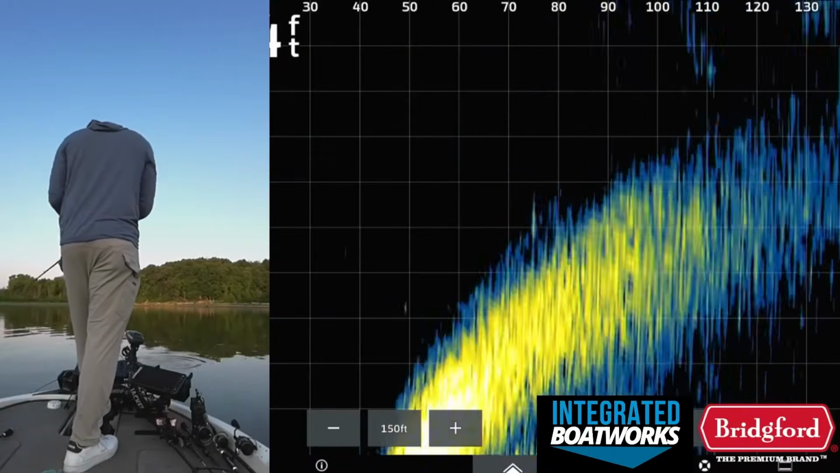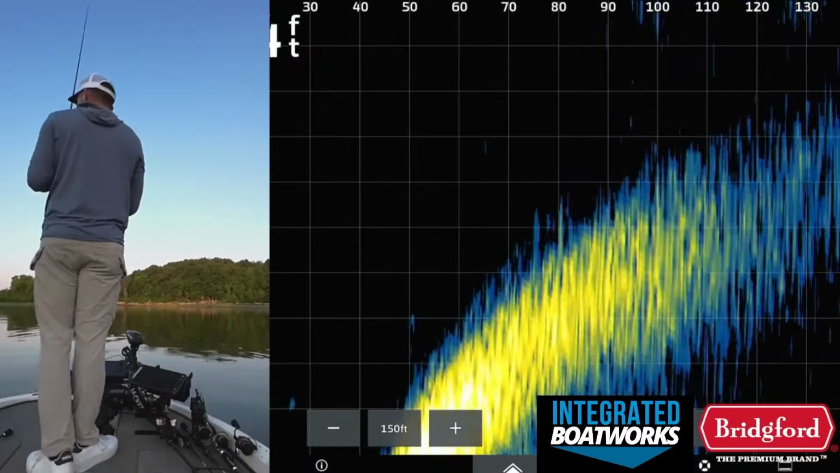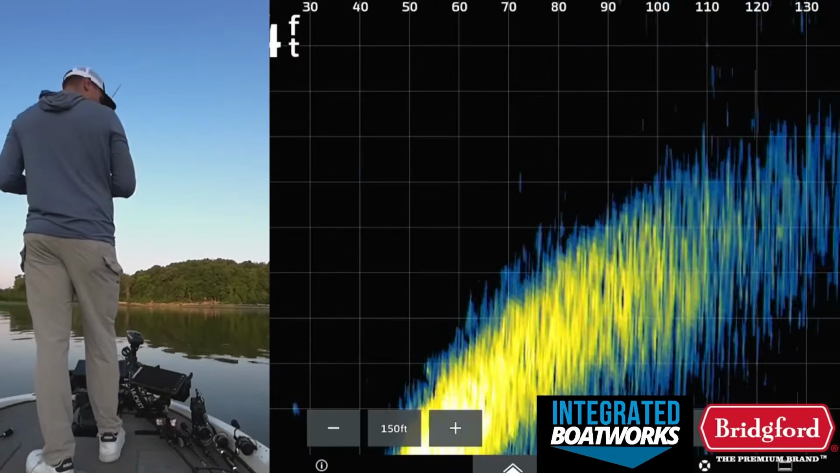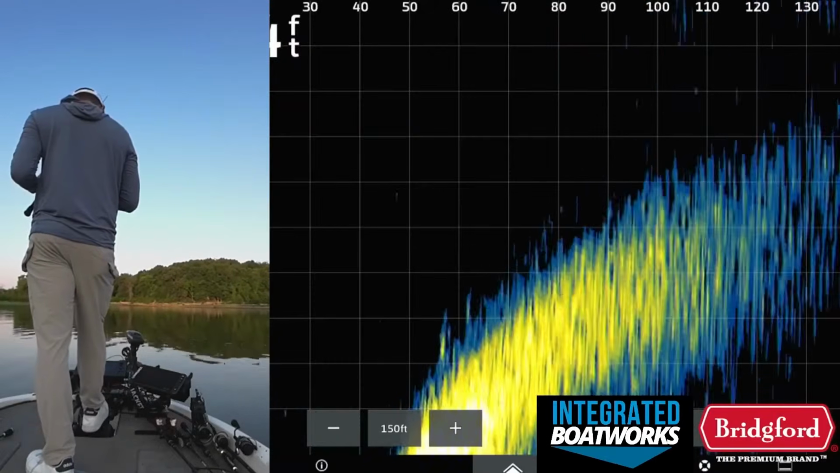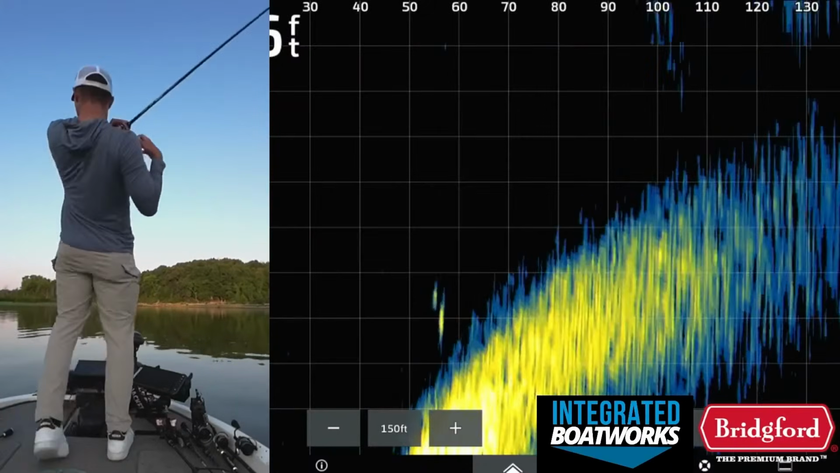There's some fish over there. They're kind of all up on this point. There's a bunch of fish on this point right here. Not very big, but there are a bunch of fish. The reason I can tell you they're not super big is just because they won't. Oh, got them.